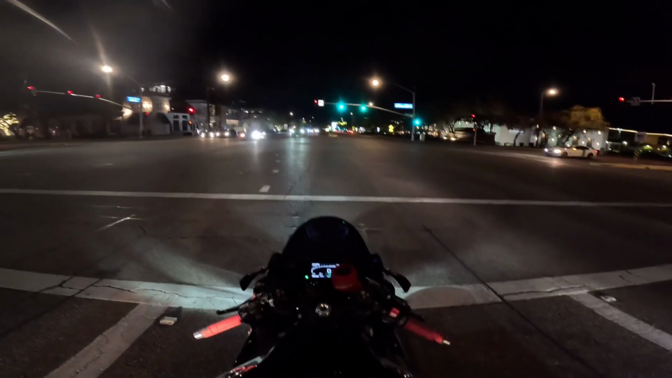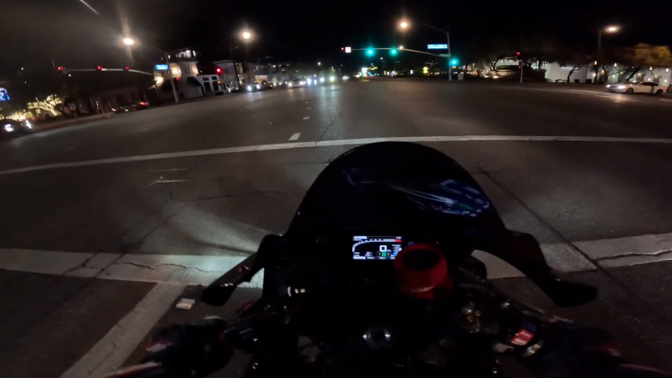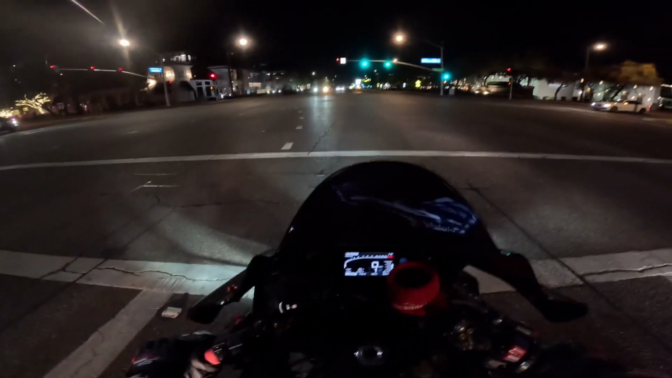It definitely scares me, but I'm trying to take care of it so I don't have any issues. But it's tough because there's no guarantees with these motors. People have blown them up as low as 4,000 miles and as high as 50,000 miles. There's absolutely no telling.